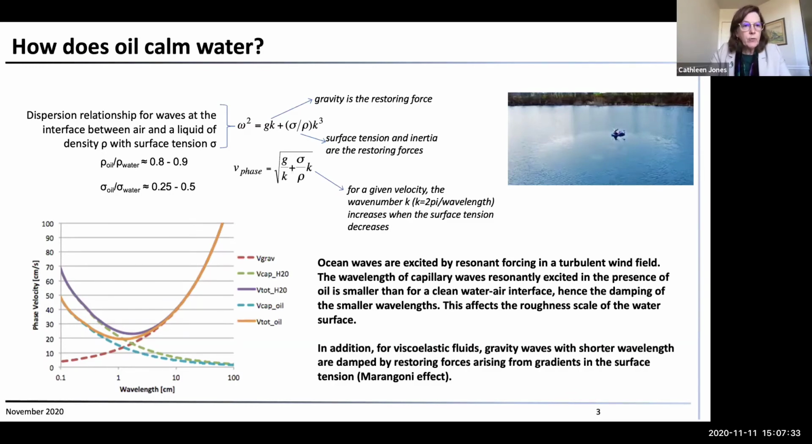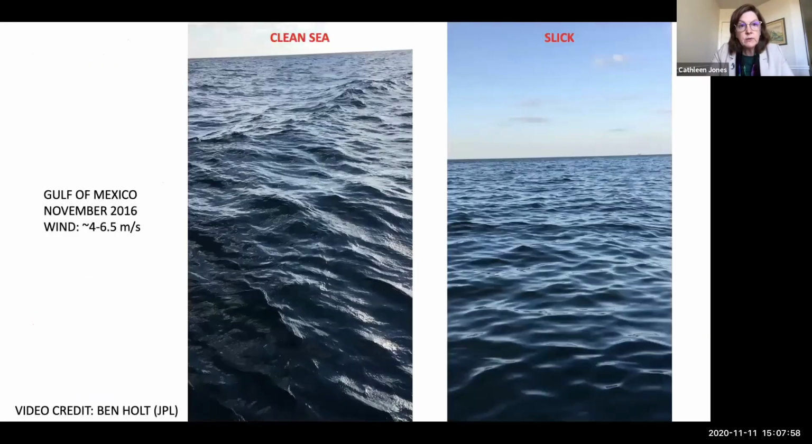So whereas you might be able to excite a wave with a particular wavelength at a particular wind speed, now that wavelength is reduced. The small capillary waves are shifted down to smaller wavelengths, and that tends to damp out the ripples on the surface.